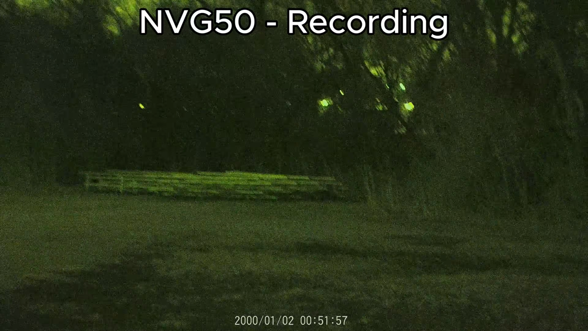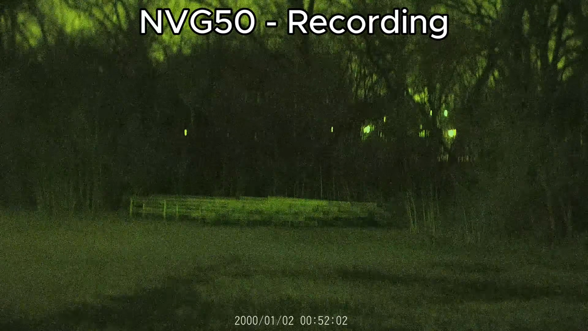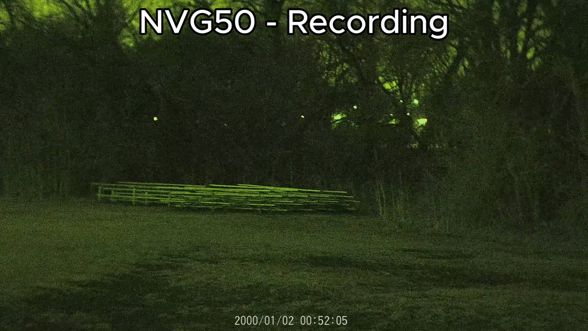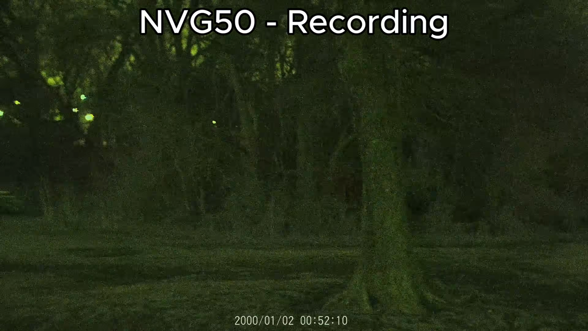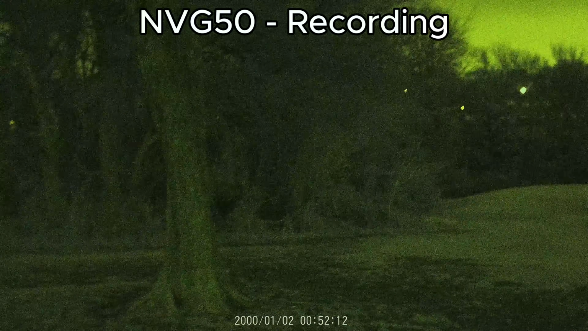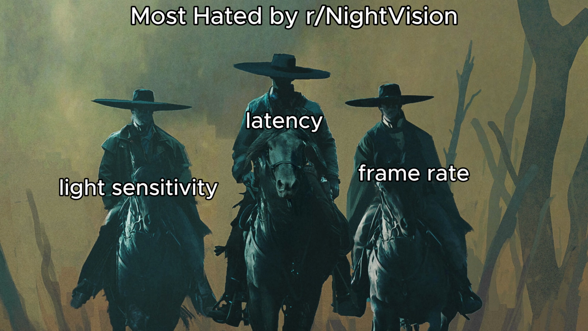In addition to being an excellent camera, I can give a strong recommendation for the NVG50 as being a backup night vision device. Digital night vision has less stringent storage requirements compared to analog devices. You can store it in your pocket or maybe in your car in case you need them without worrying about damaging them. But the 3 evil horsemen of digital night vision are still here for the NVG50. Light sensitivity, frame rate, and latency are the prices you'll have to pay to be in the night vision game for cheap. Situations such as traversing in unfamiliar locations will be difficult, however, and training can only go so far.